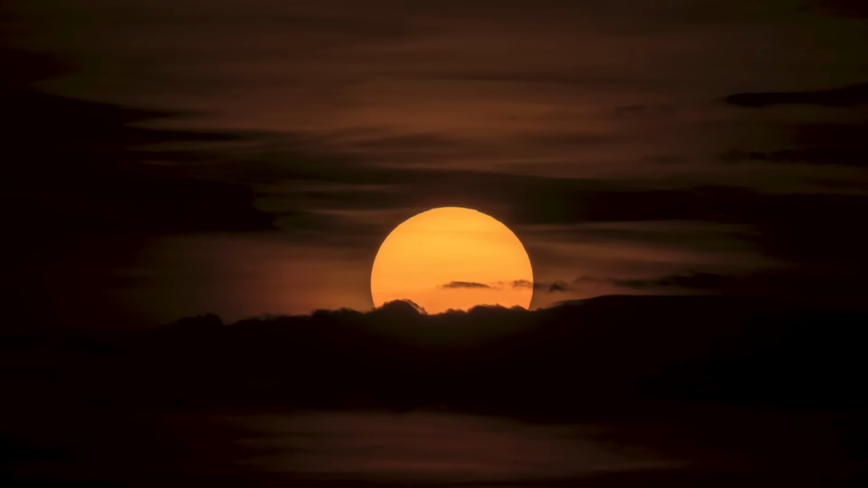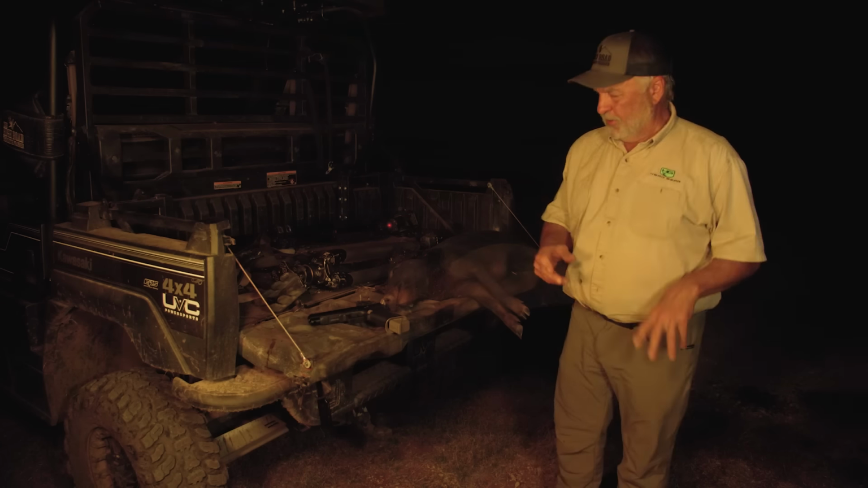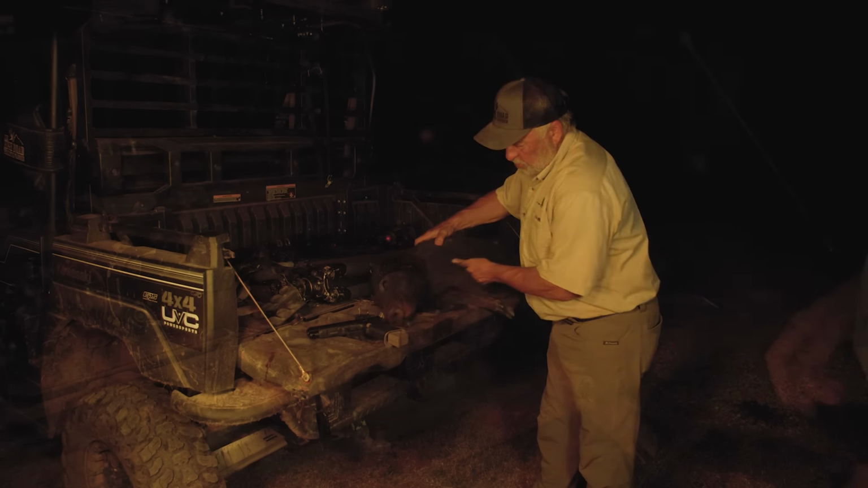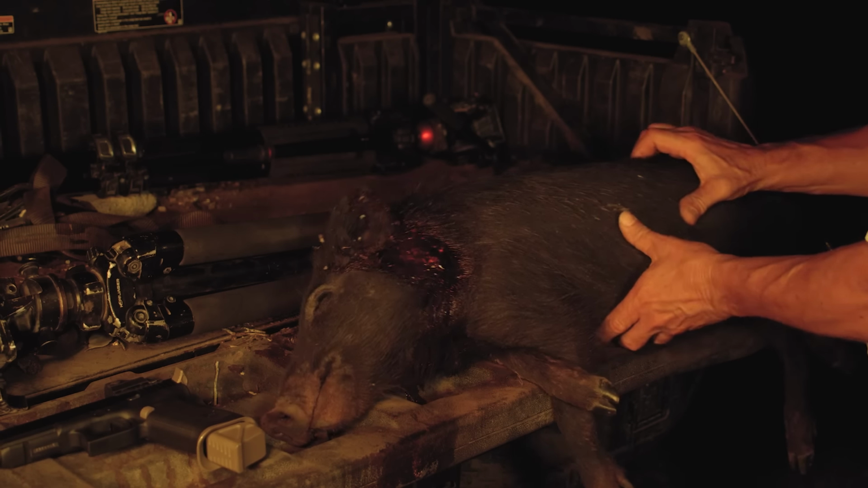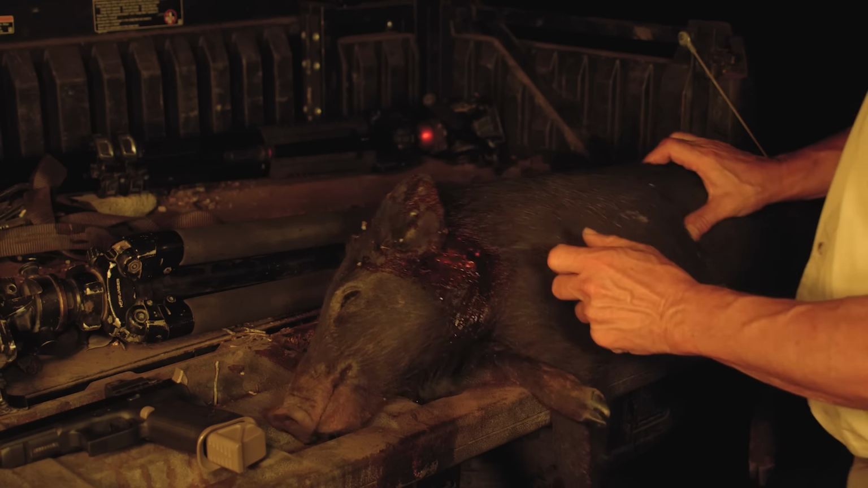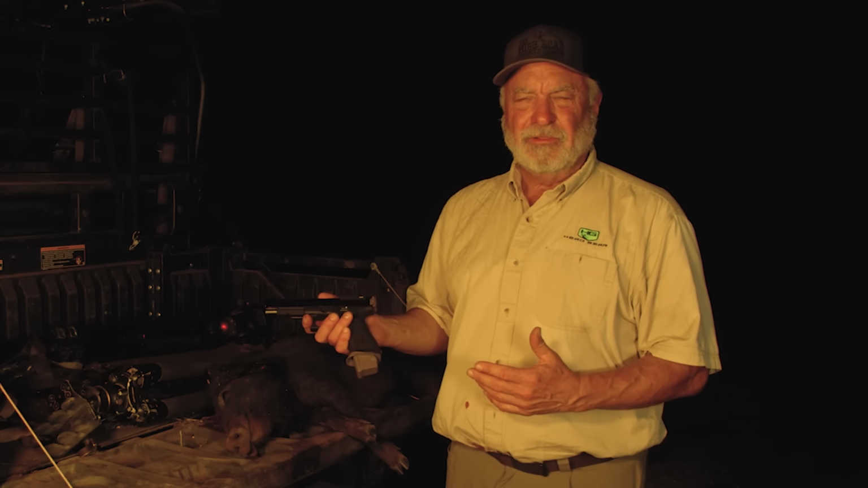All right, so this is what I call the perfect size party pig. I mean, look at this guy. It's actually a little sow, but it's just perfect to put on the pit. And the thing about it is, look, I shot it right there in the noggin, and it dropped instantly. And now that it's dark, we're gonna grab the MSRs and head to the field and see if we can really put a hurting on the hogs.